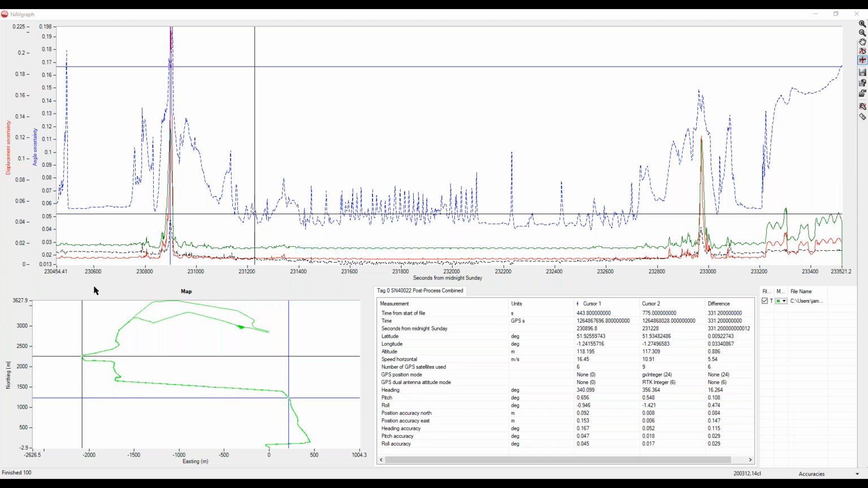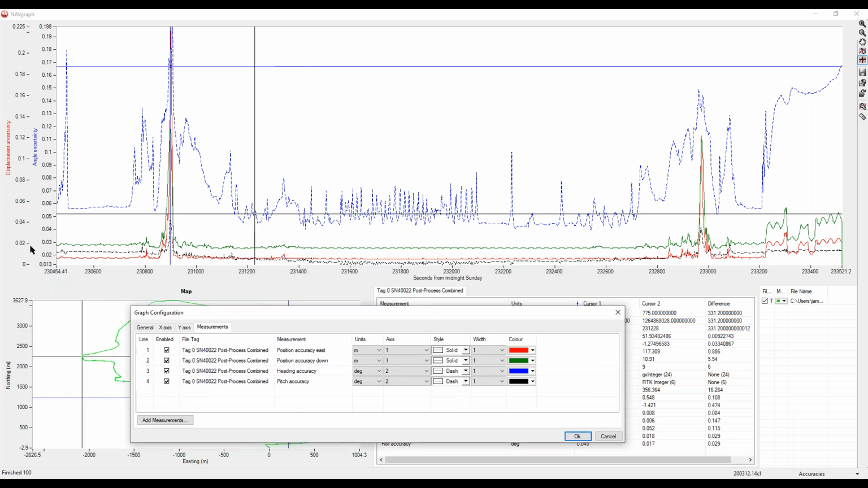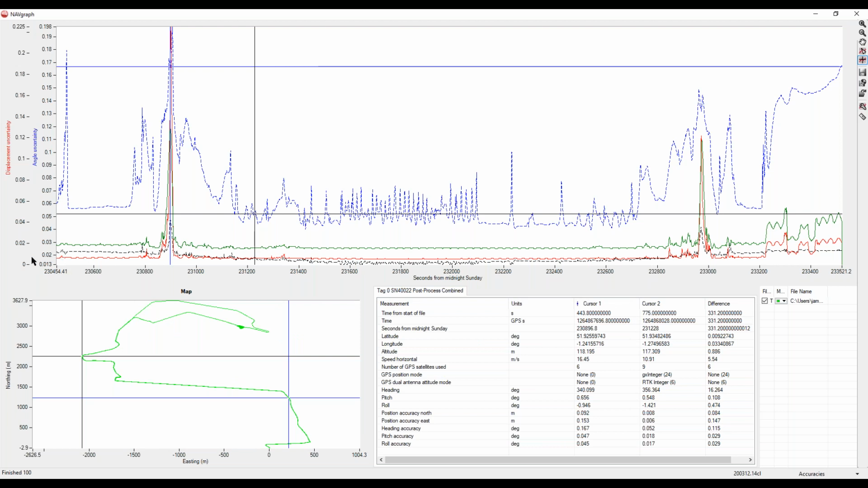Let me just check which one was altitude. Altitude is green. You can see that that's at about 2 centimeters throughout the entire survey. And position accuracy east is at about 1 centimeter or better throughout. Maybe something like 7 millimeters. This is a very good way to troubleshoot your data and to understand what you're looking at when you're actually looking at your point cloud.